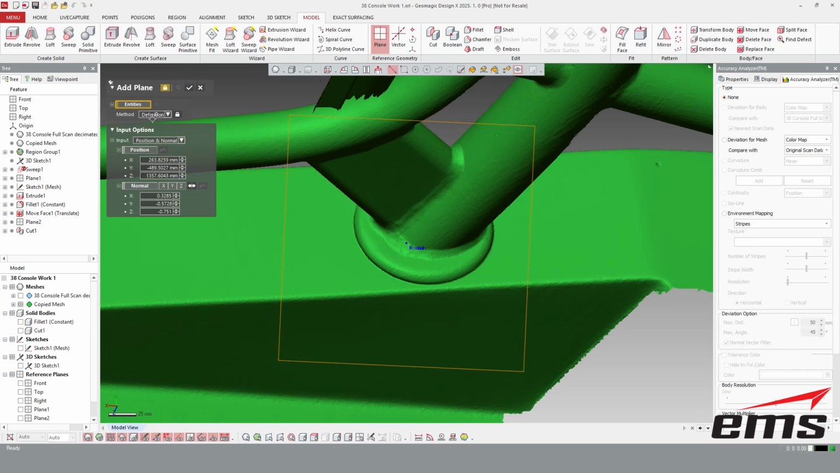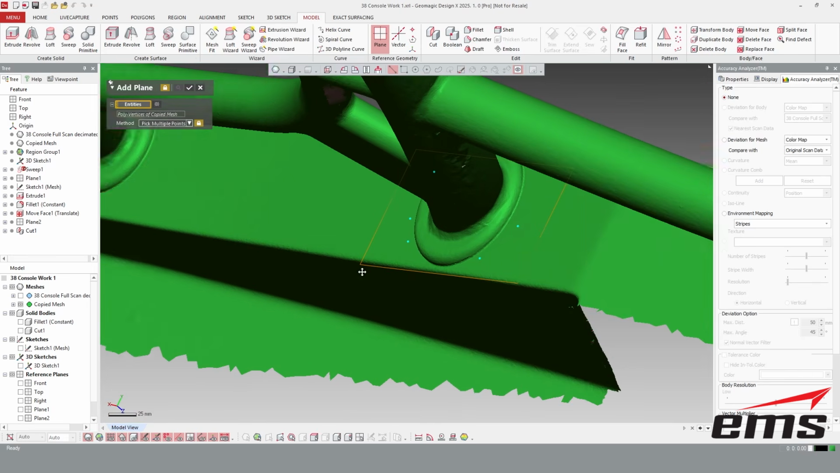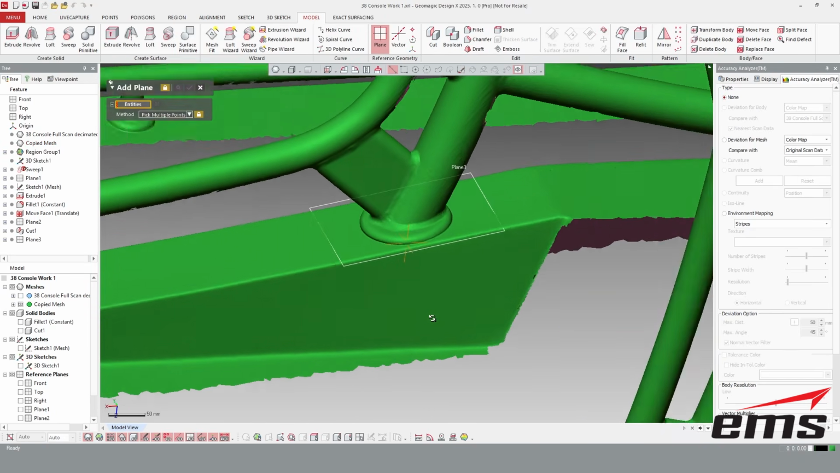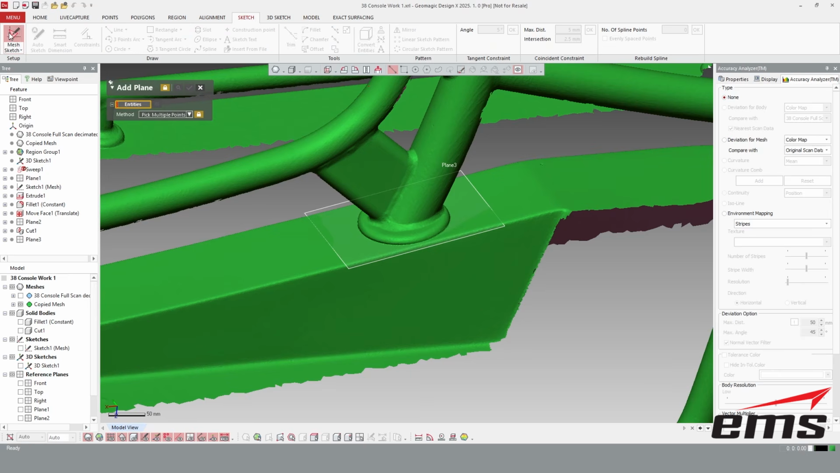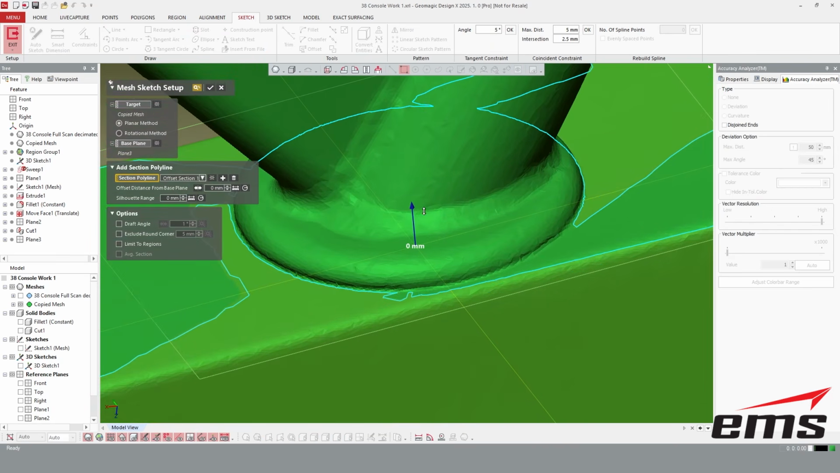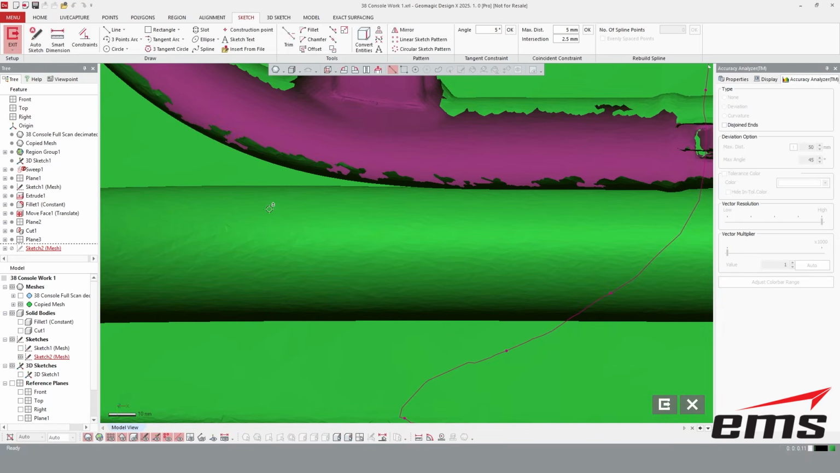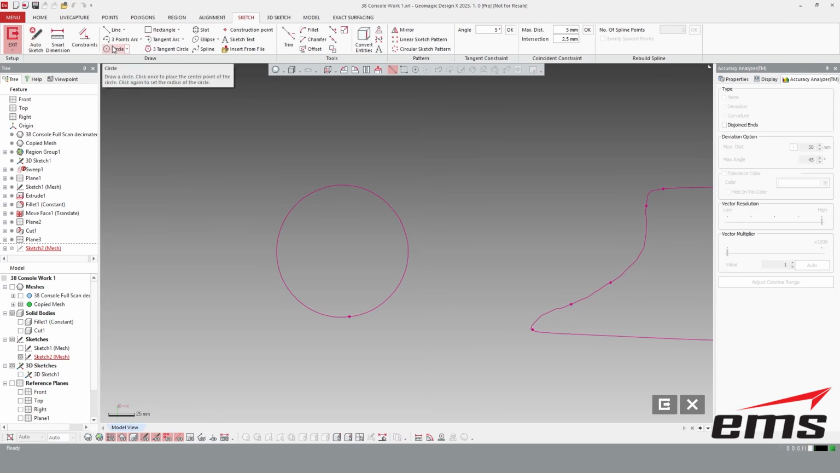We're going to create a plane. We are going to pick multiple points, and I'll sample a few along here just to try to average a plane. Once I have that plane, we are going to go to mesh sketch. We are going to move up, okay, and hide the mesh. We're going to fit our circle.